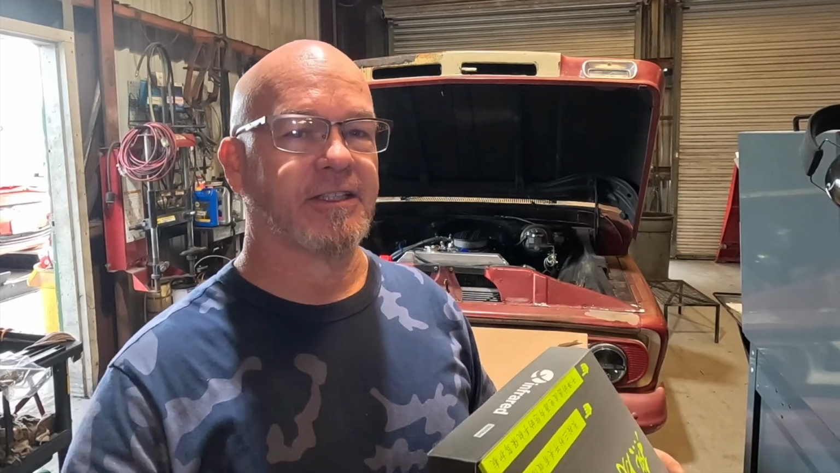So I actually think the tool is pretty cool. Let me show you how this thing works. If you want to use it for diagnosis, all kinds of things, air conditioning, wheel bearings, pulley bearings, amperage draw on a relay or a fused circuit, I'll show you. Let's take a look.